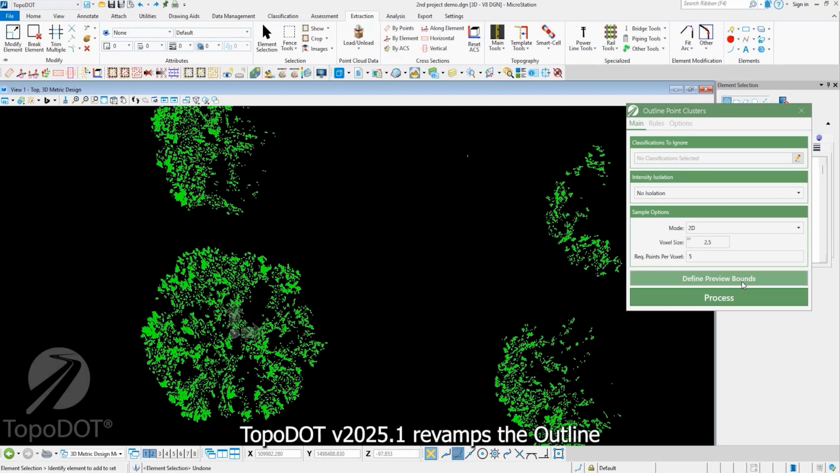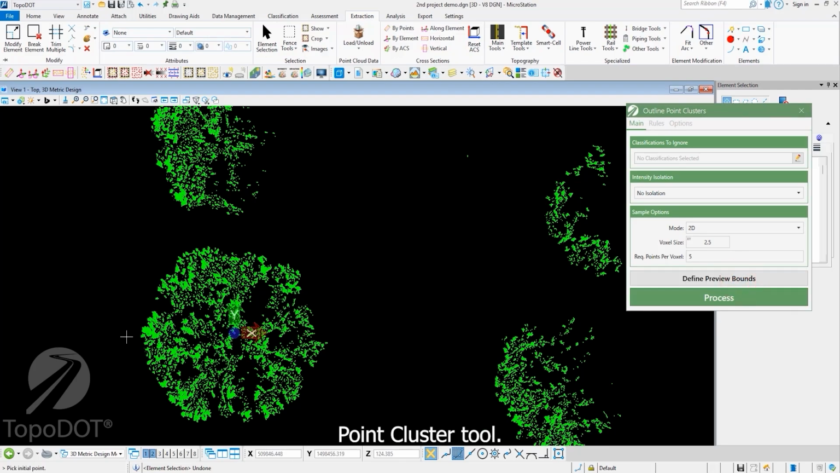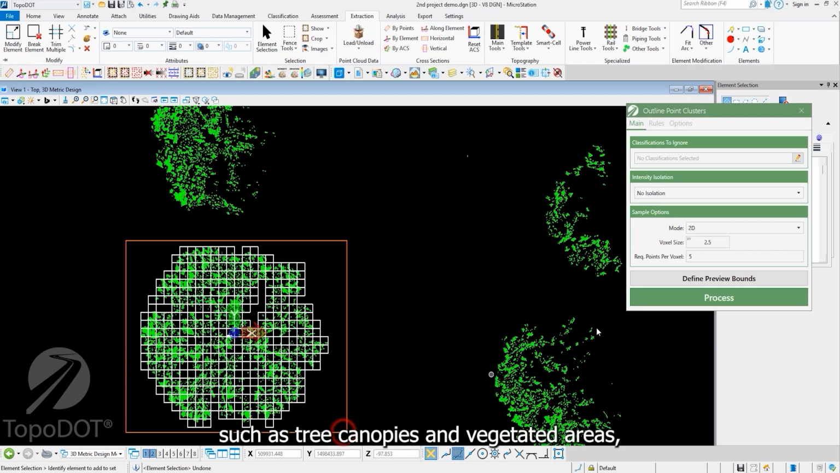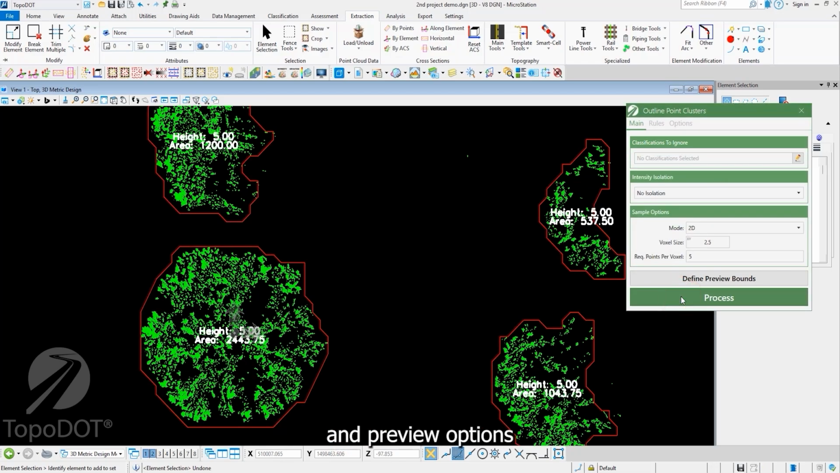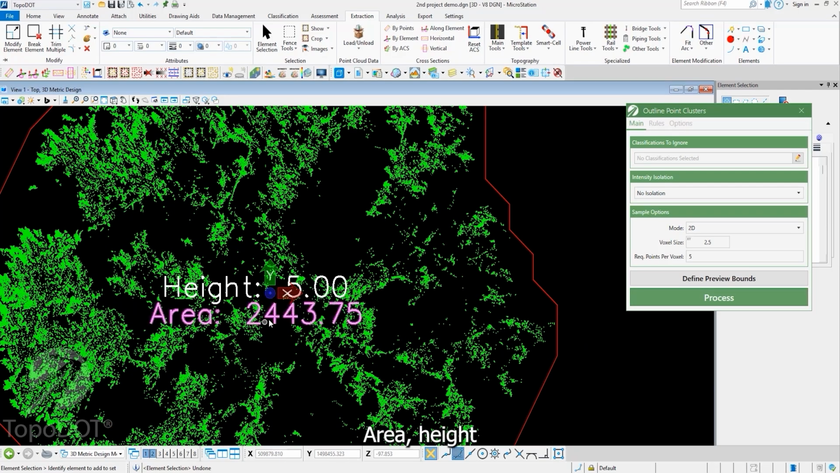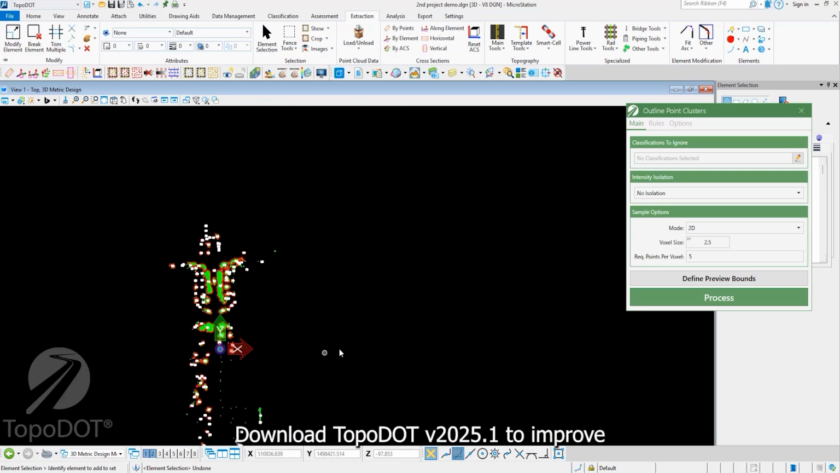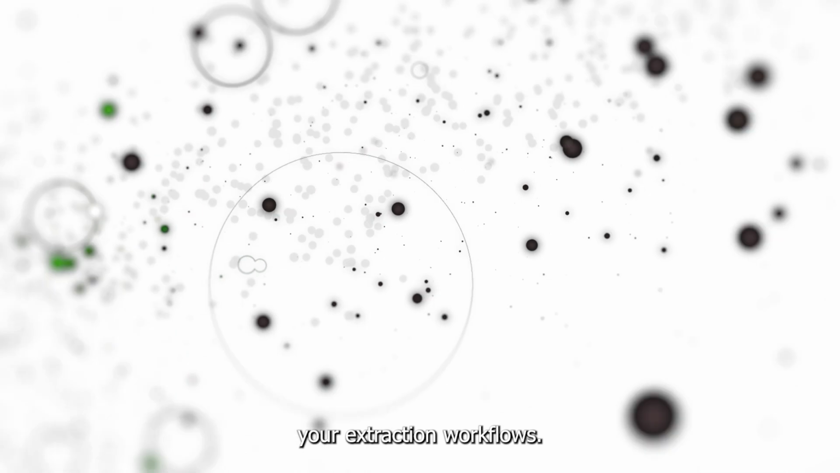TopoDOT version 2025.1 revamps the Outline Point Cluster tool. This tool automatically creates outlines for point clusters, such as tree canopies and vegetated areas, leveraging new filtering and preview options to ensure accuracy and efficiency. Area, height, and total volume is calculated automatically for each cluster of data. Download TopoDOT version 2025.1 to improve your extraction workflows.